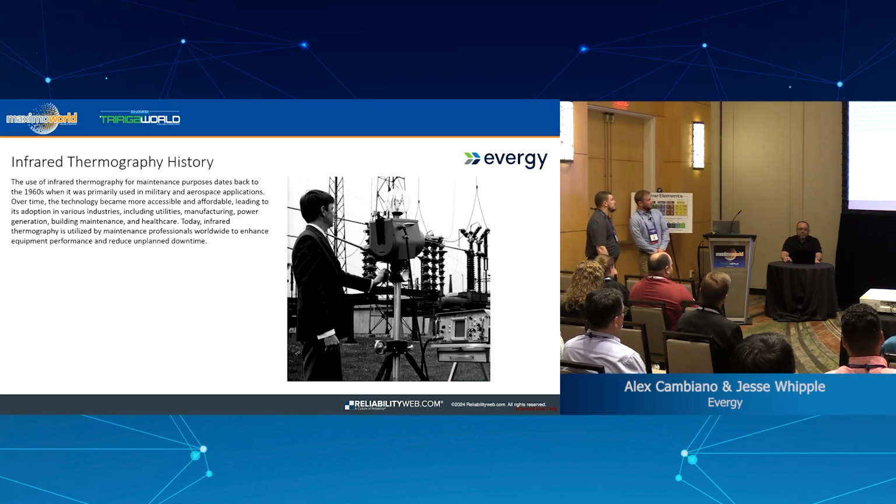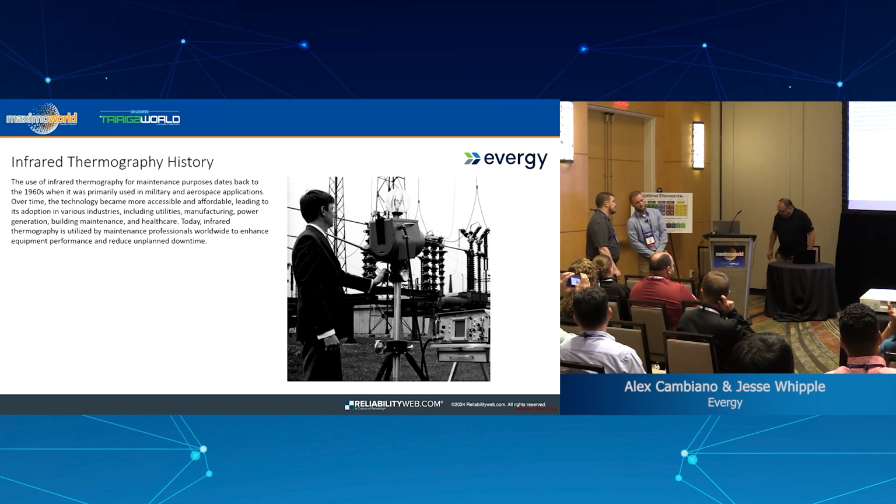Next, please. So the history: it was used for maintenance purposes back to the 1960s, primarily in military and aerospace applications. As you can see there, 1960s finest PPE in a substation right there, a three-piece suit, no hard hat, nothing, so probably no boots. But over time, technology became more accessible and affordable, leading to its adoption in various industries, including utilities, manufacturing, power generation, building maintenance, healthcare. Today, infrared thermography is utilized by maintenance professionals worldwide to enhance equipment performance and reduce unplanned downtime.